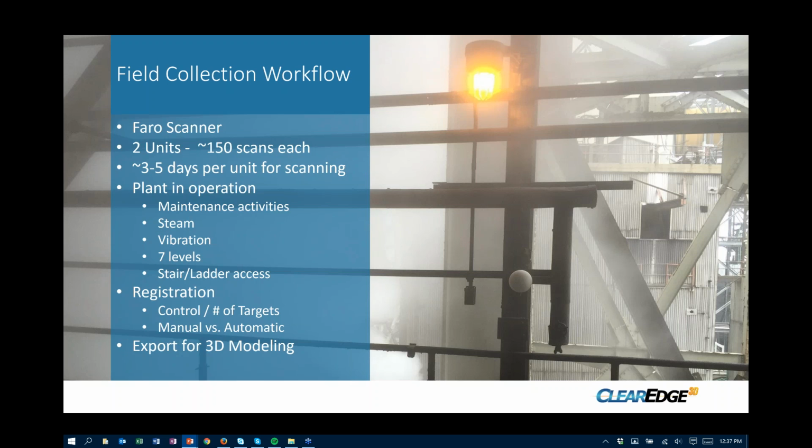We can scan in very tight quarters, just a 2 feet by 2 feet box if we have to get into a tight area, which we had a lot of small areas that we would have to climb through, crawl up and down ladders. So the Faro was our best option for this project. These 2 units were around 150 scans each. It took 3 to 5 days per unit for scanning, so less than 2 weeks we were in and out.